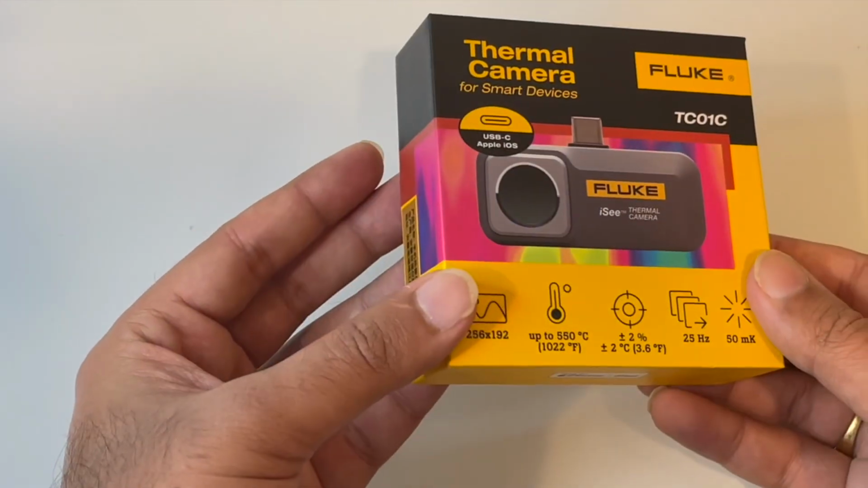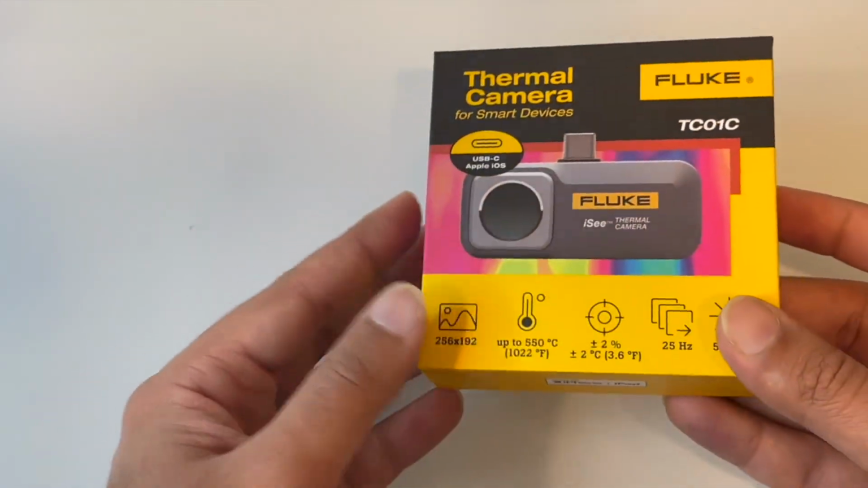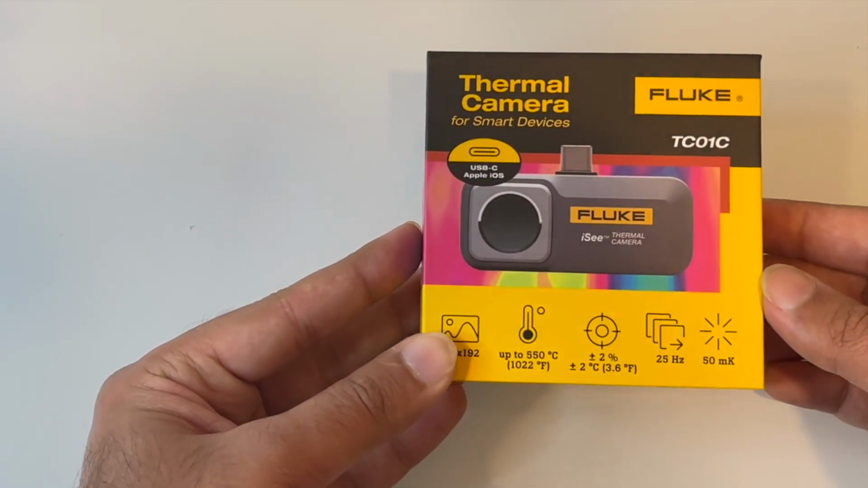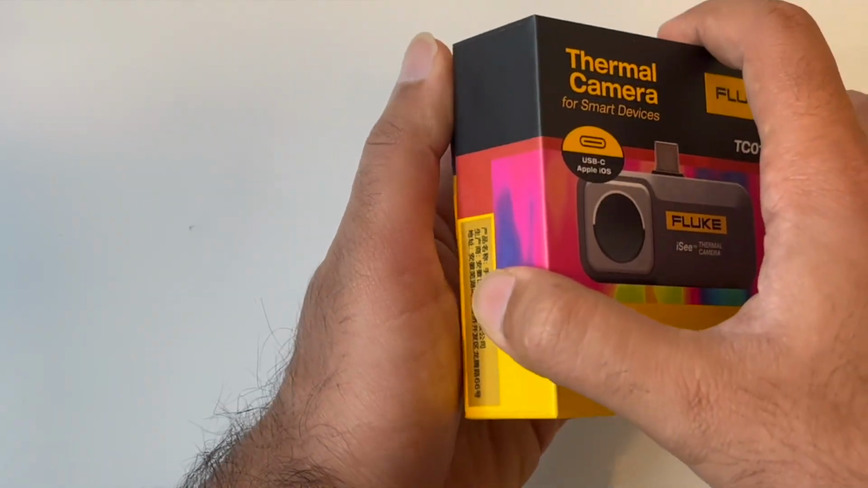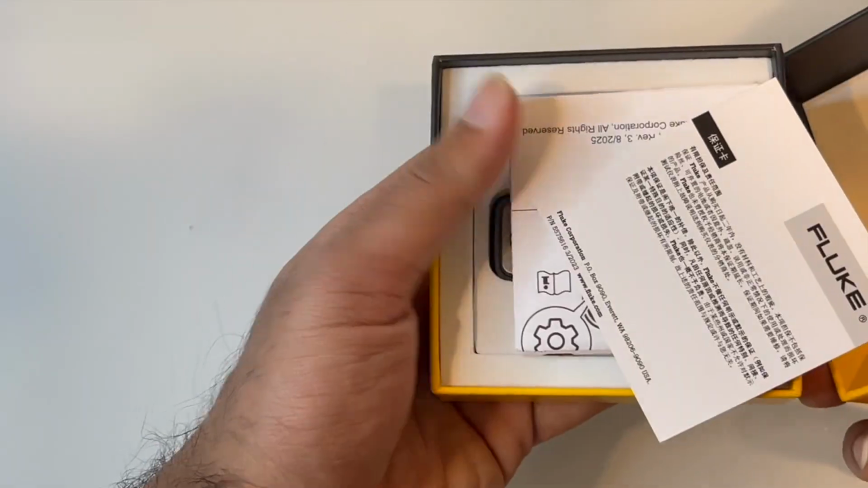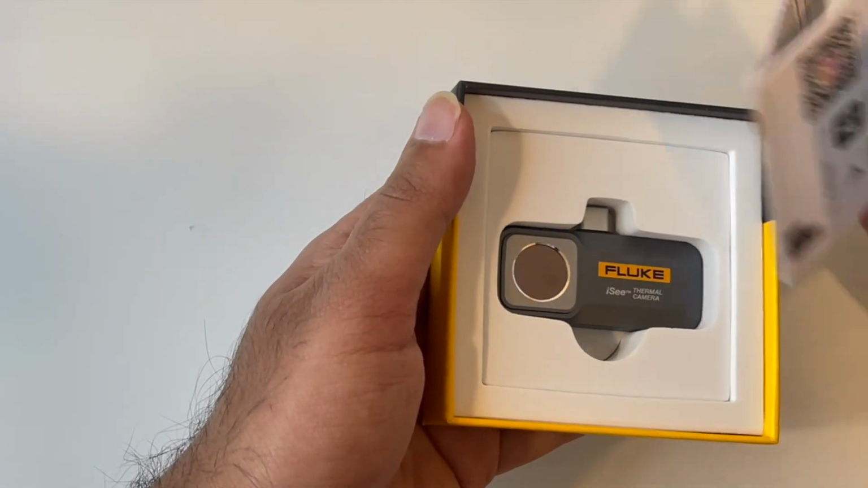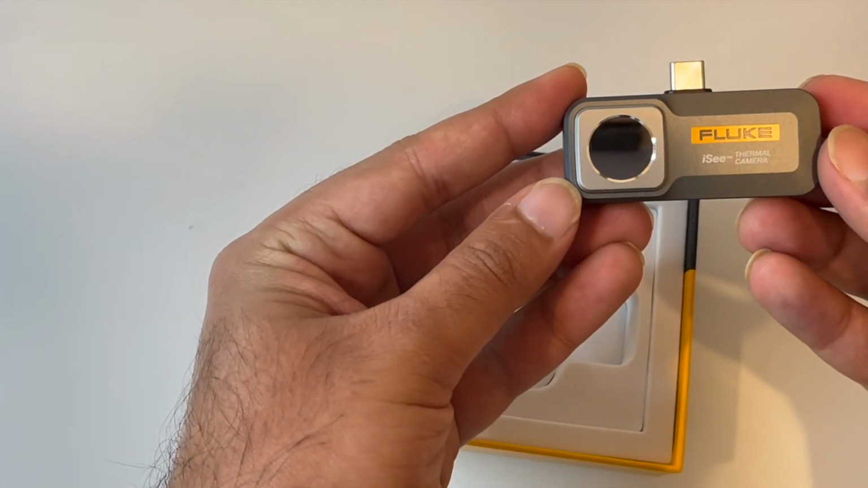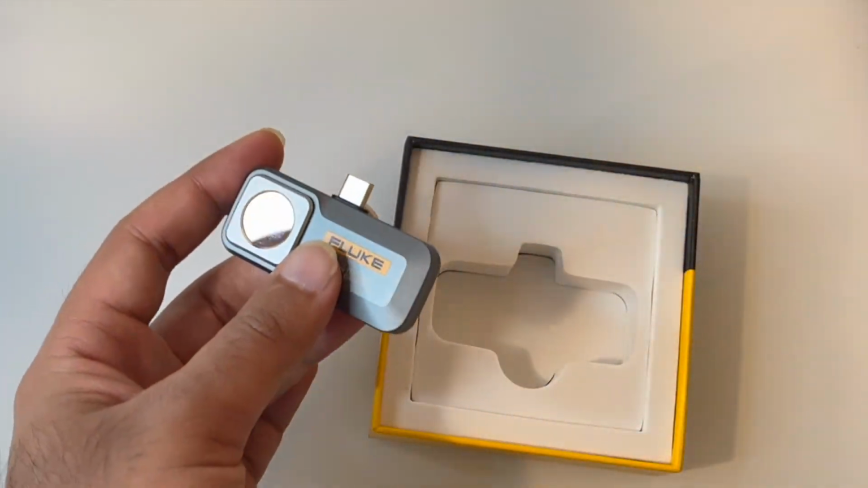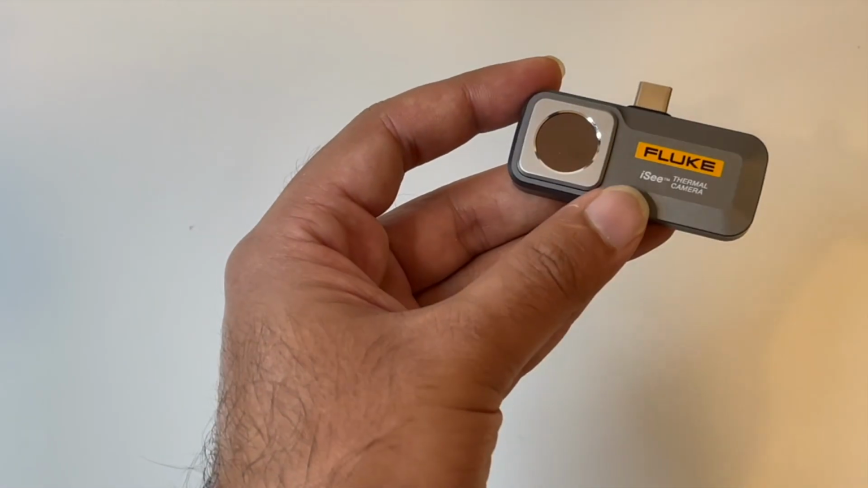Hey everyone, this video is on the Fluke iSee thermal camera. This is a USB-C type thermal camera which plugs onto your phone, and they have one which is also a Lightning connector, an Android enabled thermal camera. The one with the USB-C type, and all the iPhone 17 and above are USB-C type. Even 16 might be a C.